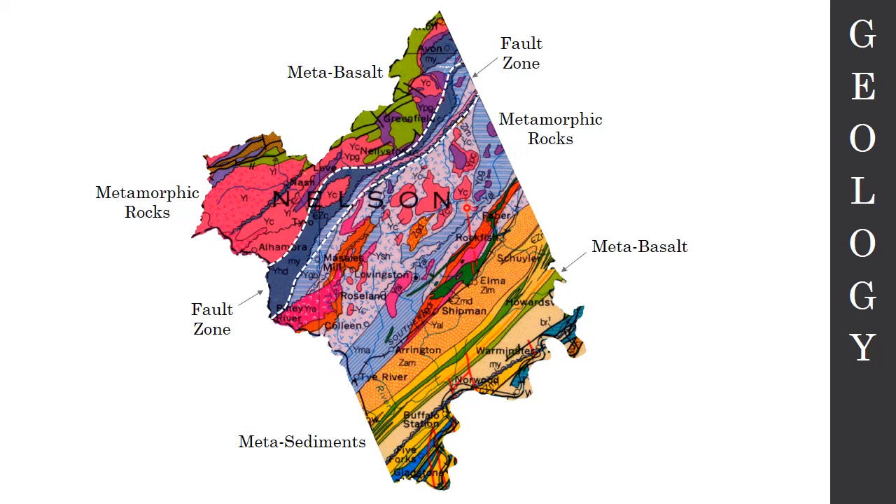Separating these two sets of metamorphic rocks, we have a fault zone. Now this is a really old fault zone, very old. And all the rocks that are in this area are very deformed. They've been deformed ductilely, so they have kind of spread out and stretched as they have been deformed.